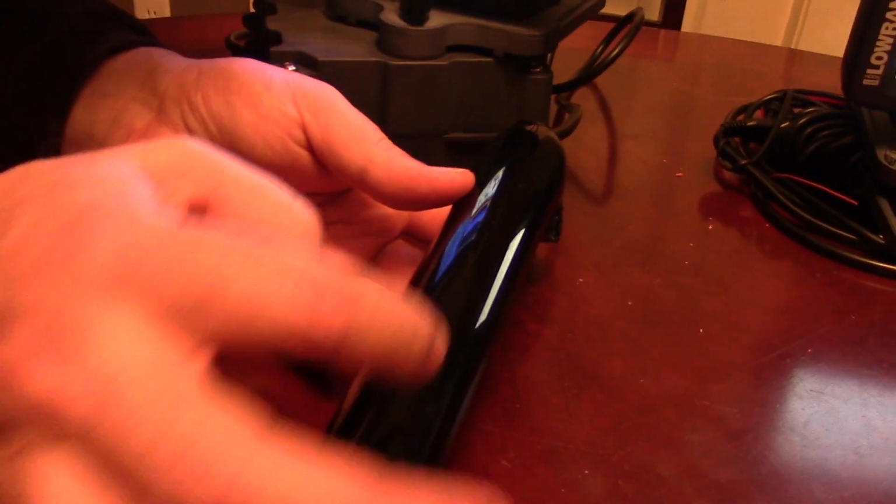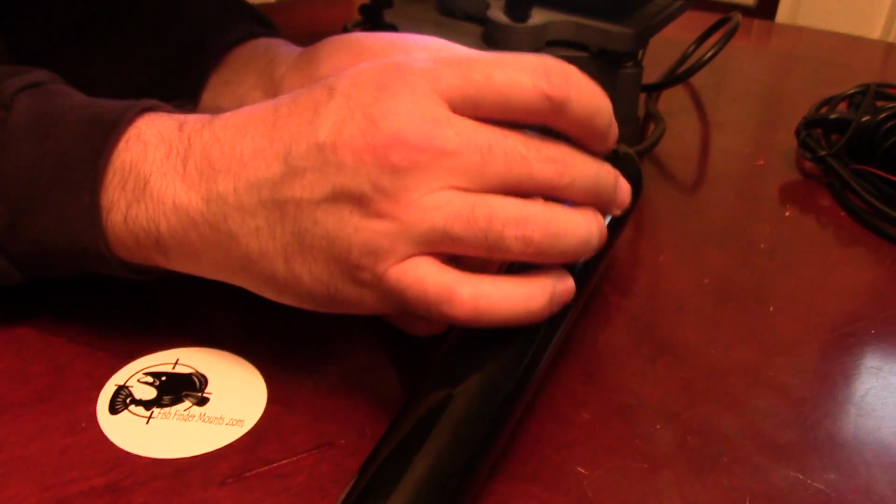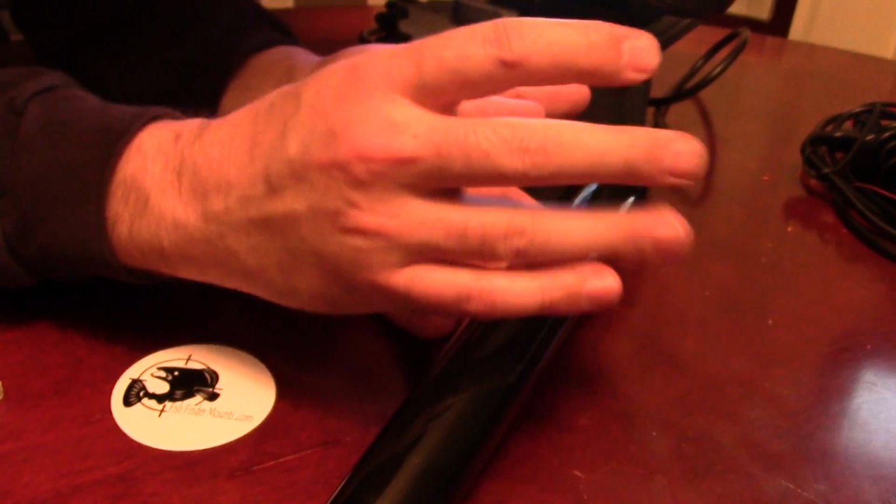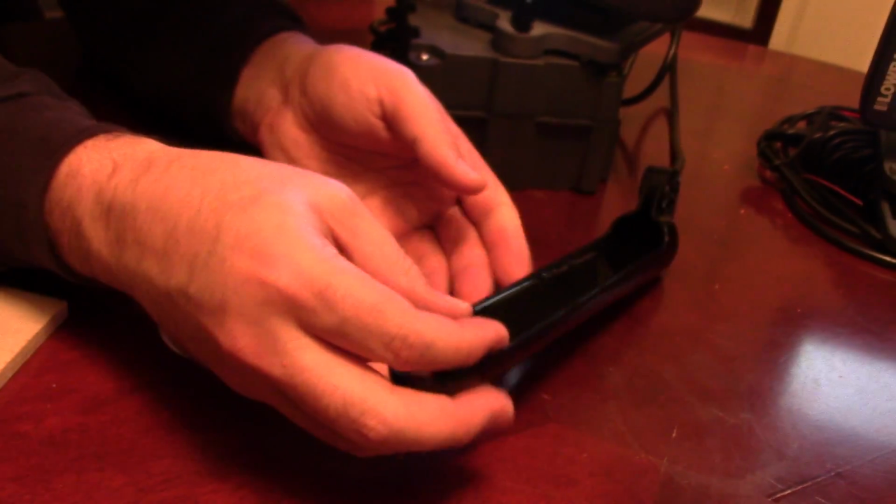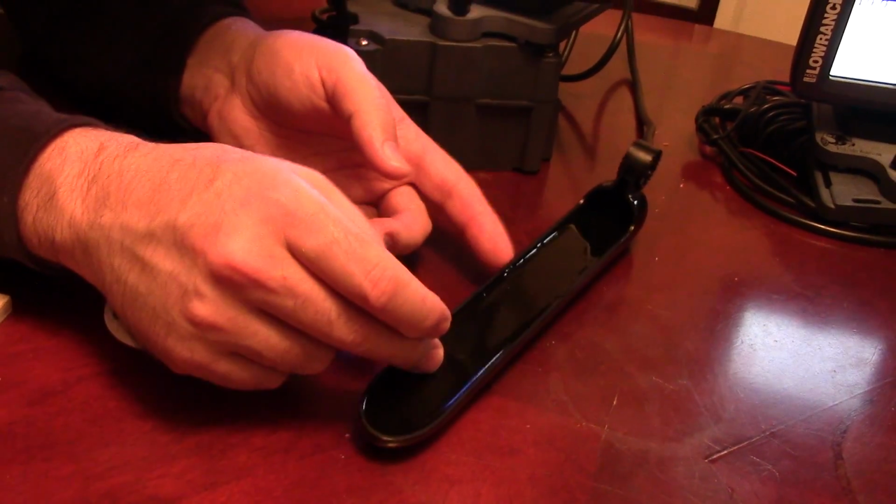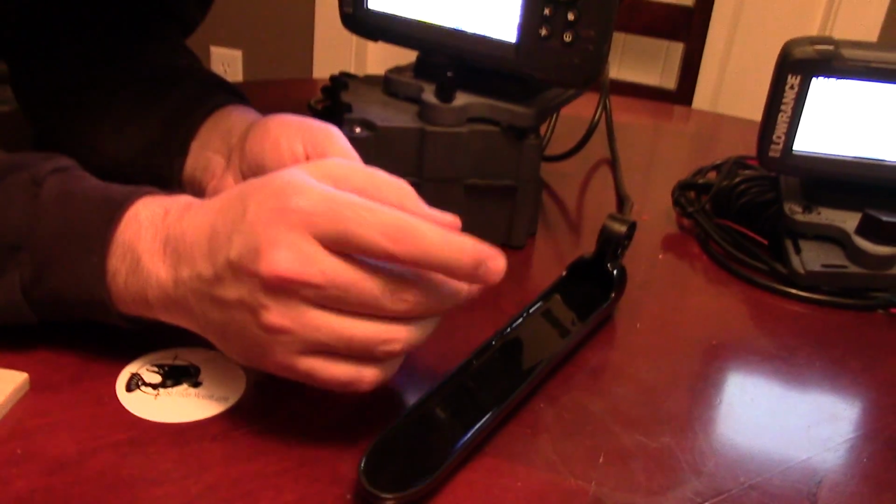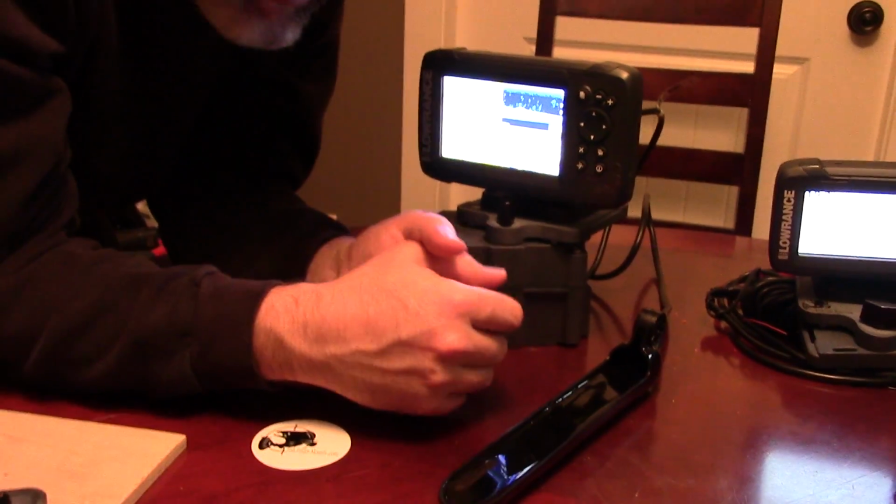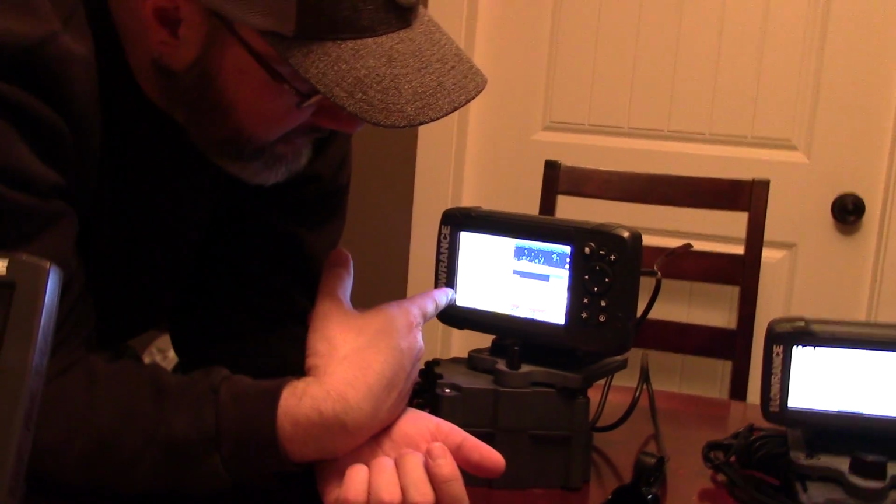And there are quite a few sensors in here, elements shooting out the sonar frequencies lined up in here, and it's doing 3 frequencies, I believe, or 4 of them, where it'll give you your side imaging, your down imaging, and the 2D sonar as well. And of course, it's got your GPS maps built in.